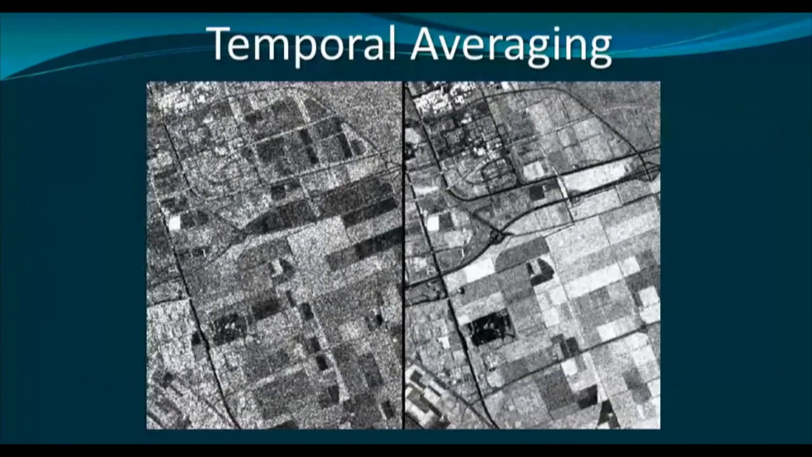Then also we have temporal averaging. In case of temporal averaging, as I told you, we capture multiple images, and then these multiple images are averaged to generate a new image, and within this new image, definitely the speckles will be reduced. Although it can produce a very good result without sacrificing the spatial detail, because of multiple acquisition requirements, this is not widely used in application.